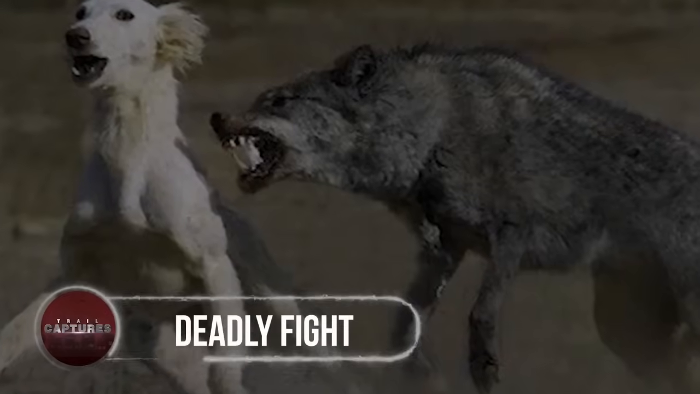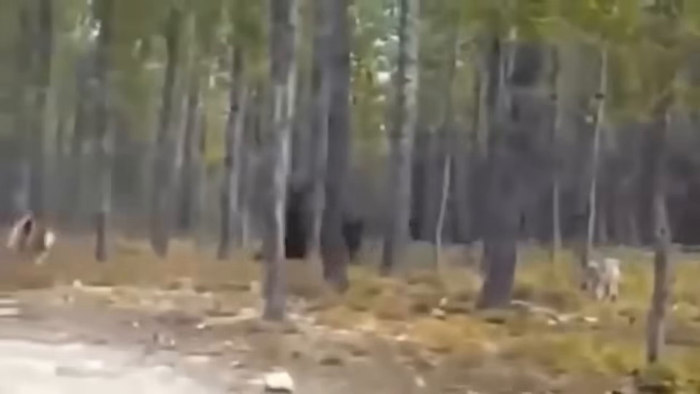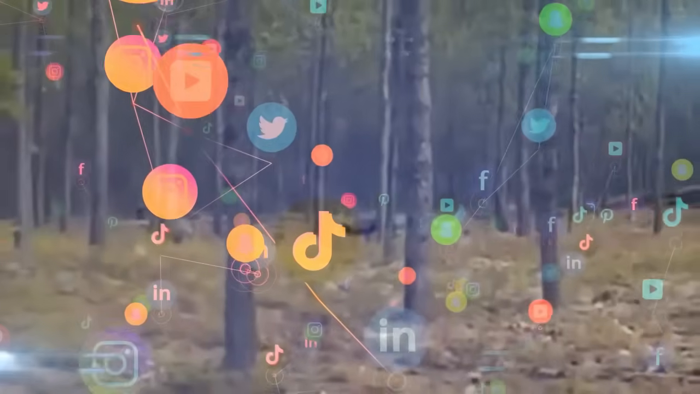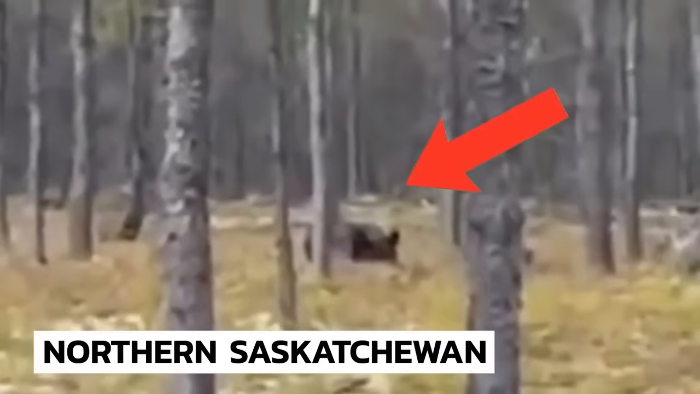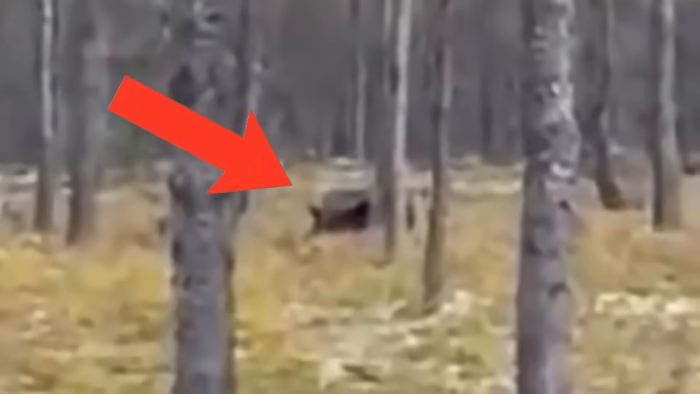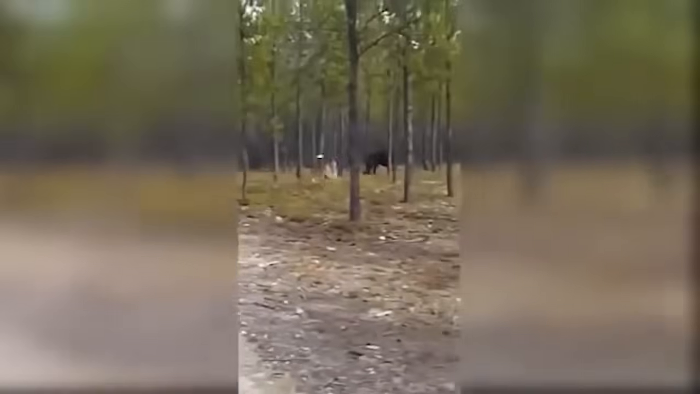Deadly fight. Here's another frightening clip of a huge predator whose deadly fight quickly grabbed the attention of millions after it was posted online. Filmed in the woods of northern Saskatchewan, a massive black predator was attempting to hide behind the bushes while setting a goal to attack the dog that was enjoying a day out with its owner.